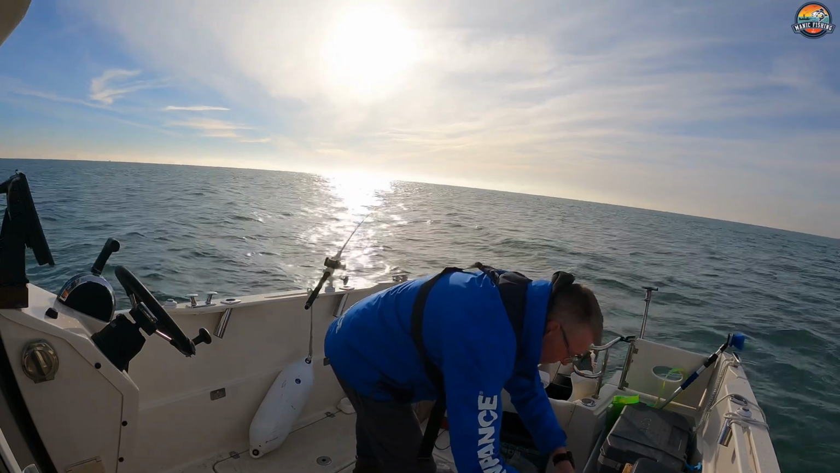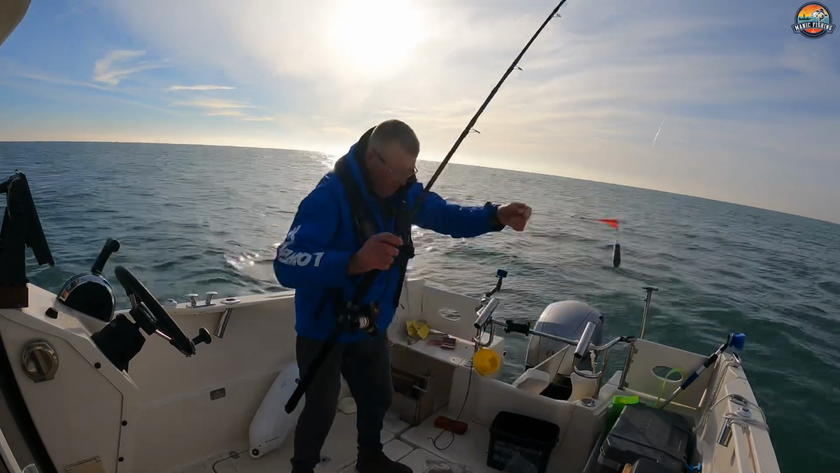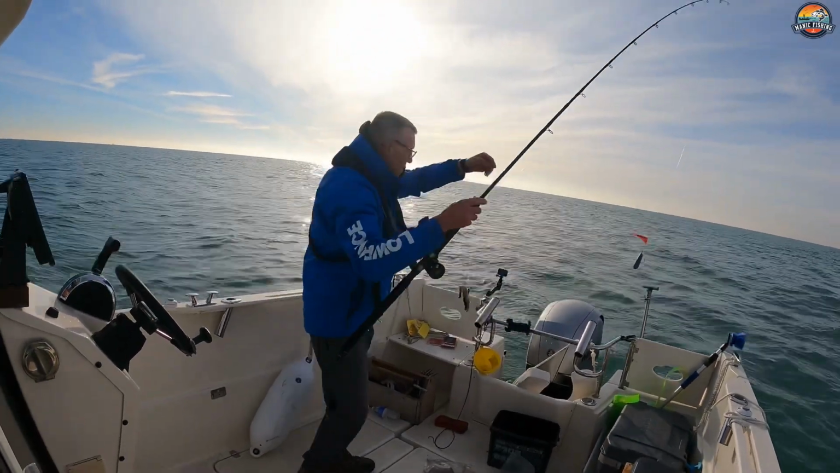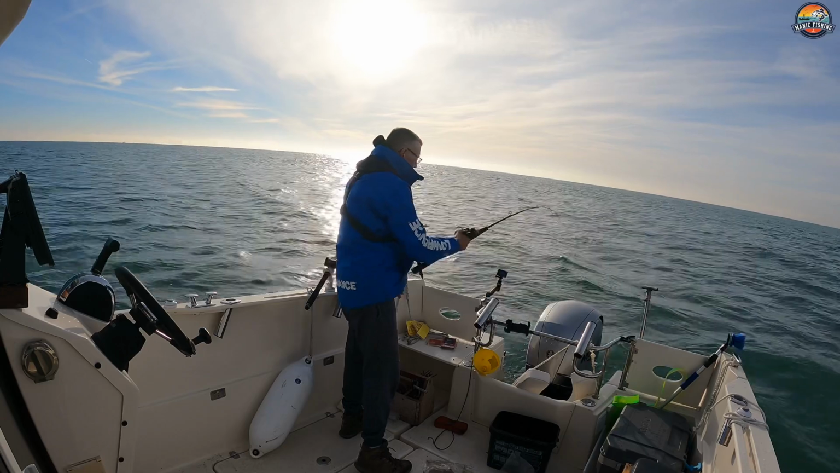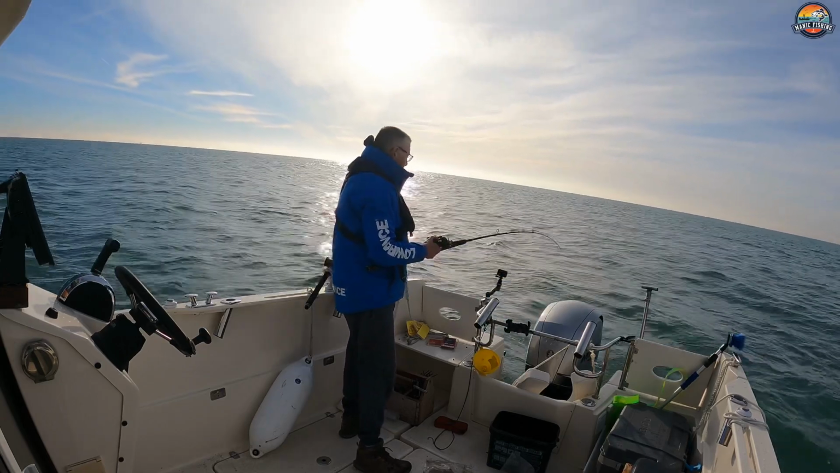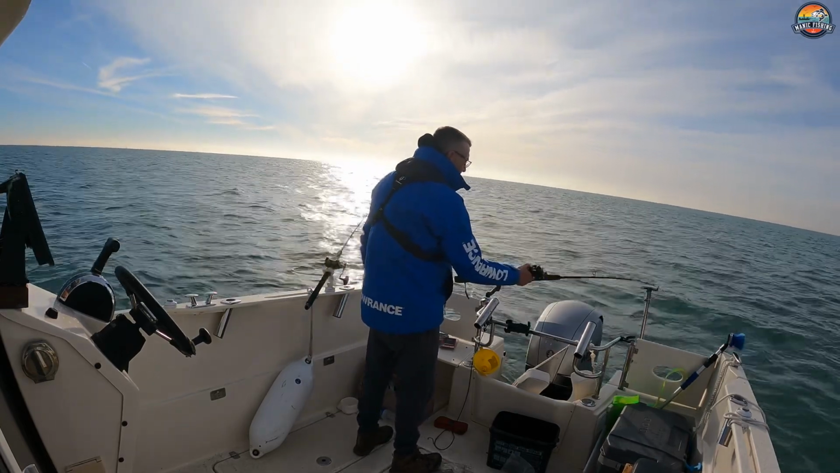It's so cold I can't get my clips on the finger. Right, so there you go, that 4-foot trace, and I'll try that. What I do is I'll let the bait go out in the tide, and let it down quite slowly so it doesn't get tangled.